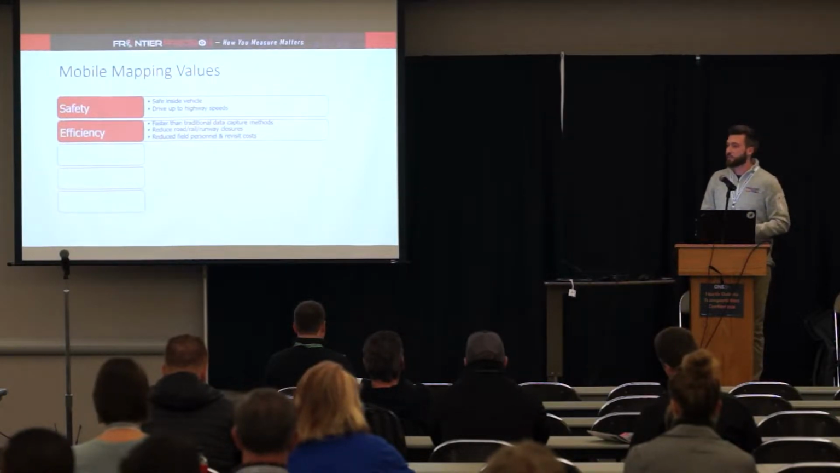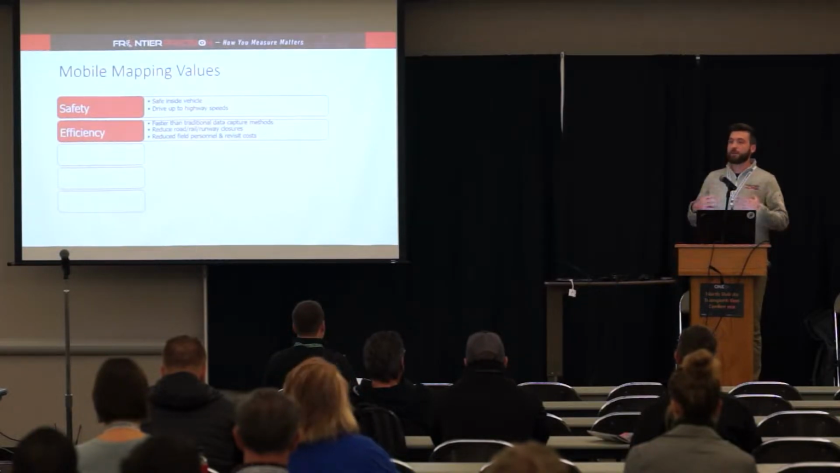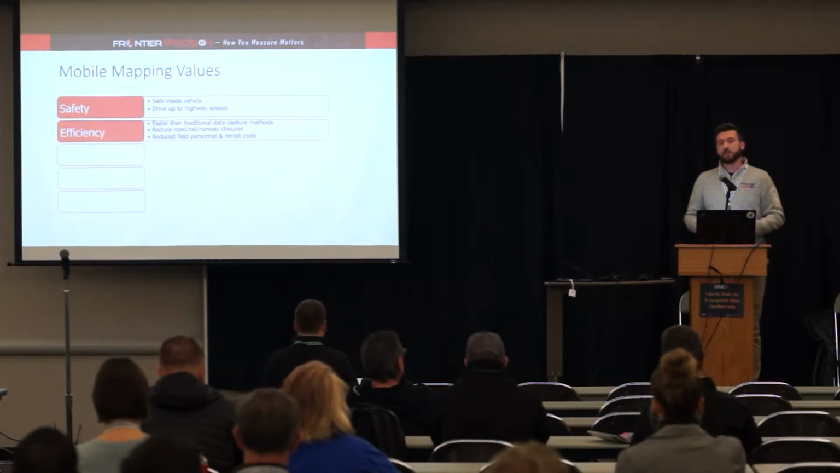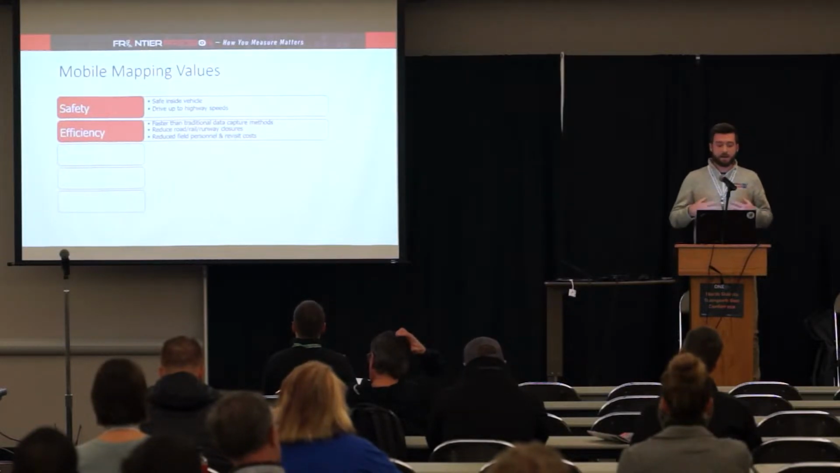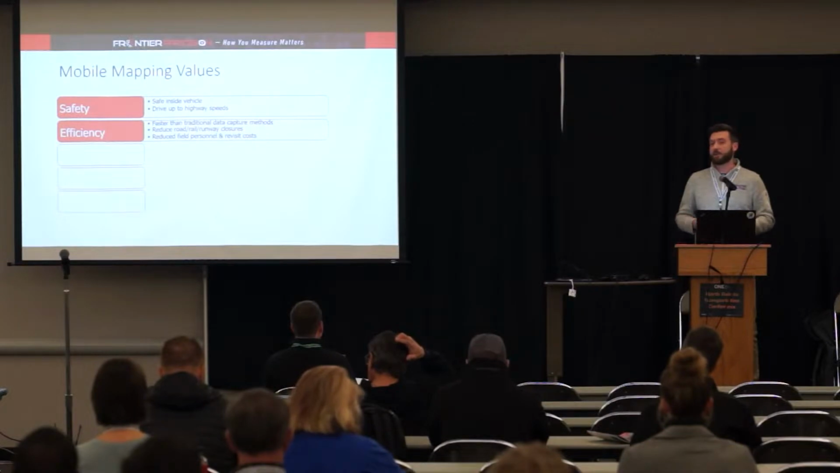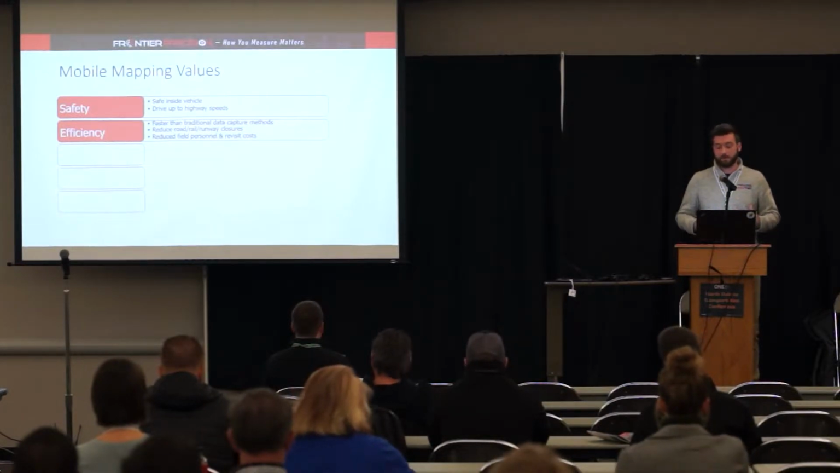Probably had a project once or twice where you've had to send field people back out into the field to collect more information, right? With mobile LiDAR data, you're collecting information at a high detailed or high density output and able to get everything, at least as long as it's within field of view.